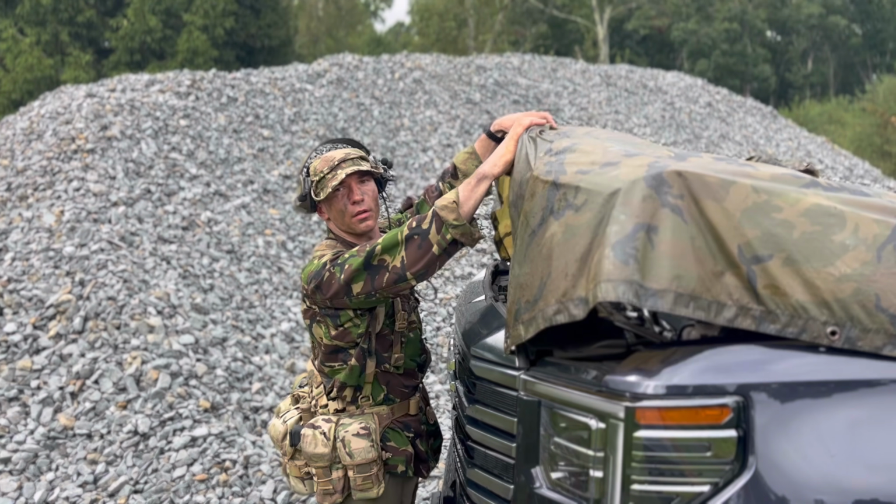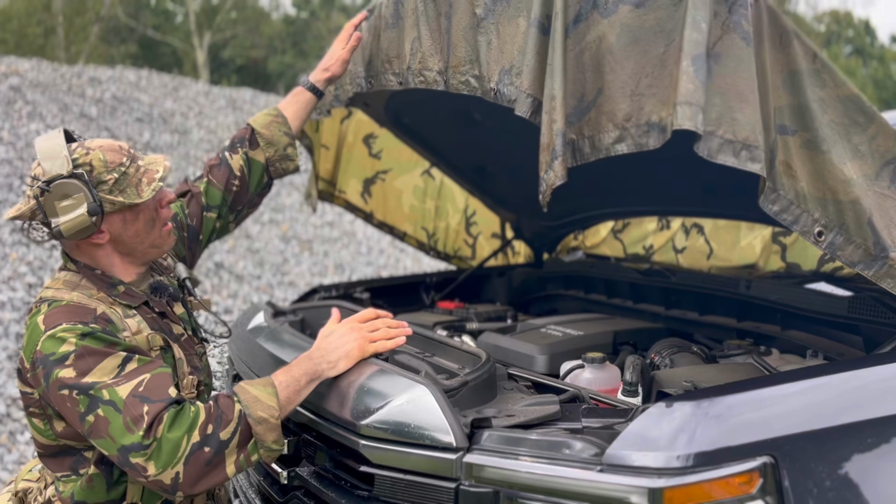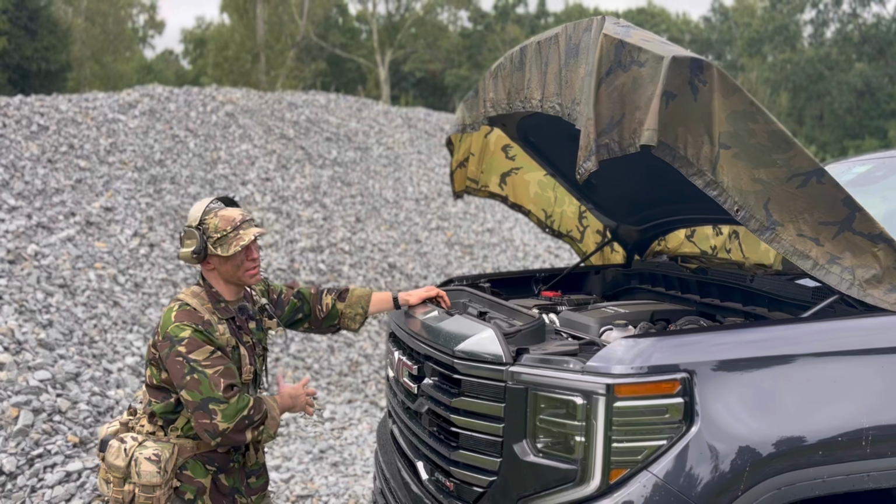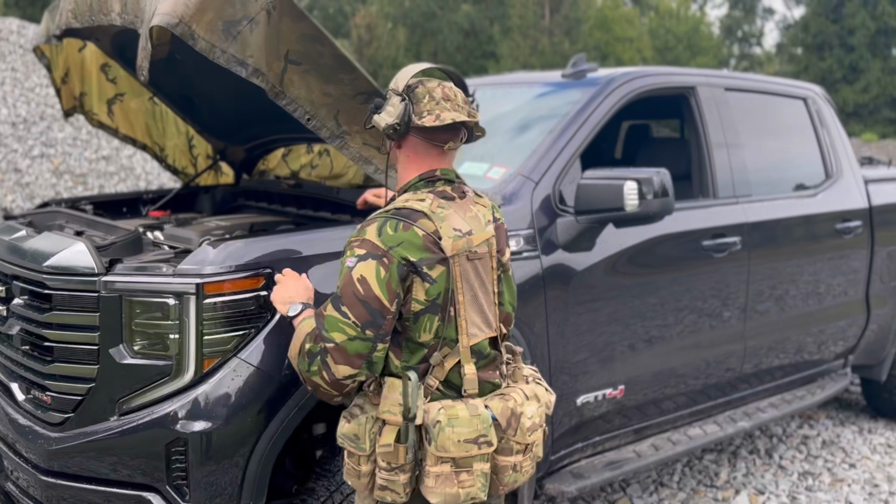So once you've parked your vehicles, you're going to get a poncho, you're going to wet it, that's going to help cool down the engine. You want the airflow coming into the engine. Now remember, all these techniques are used together. You don't want anything being used on its own.